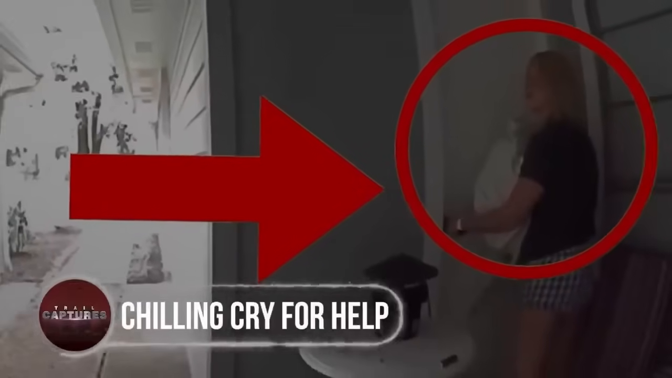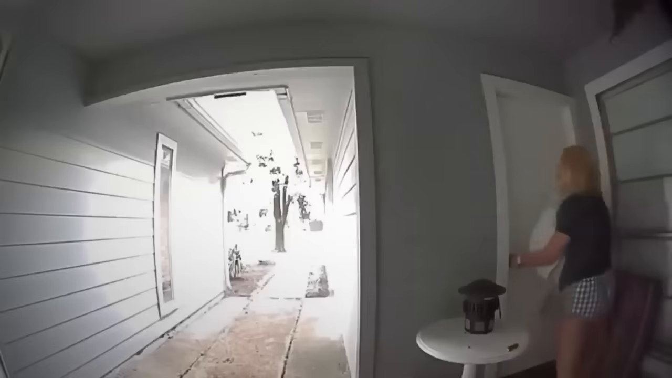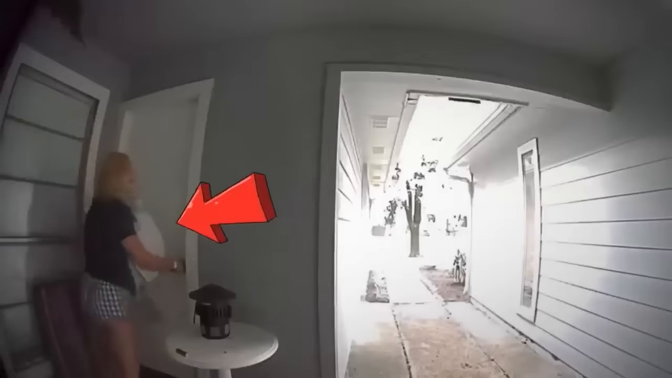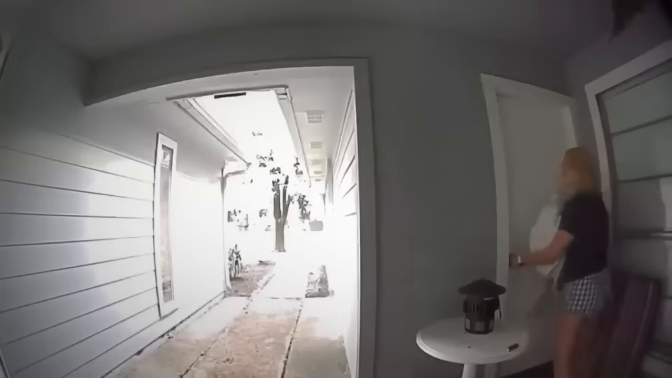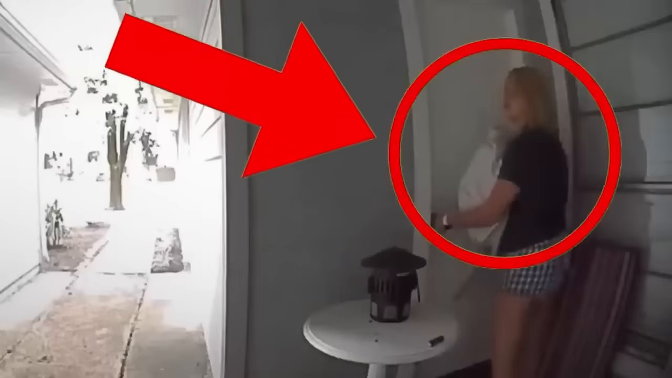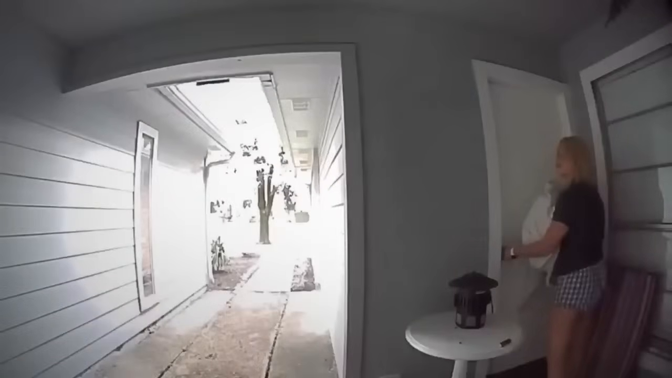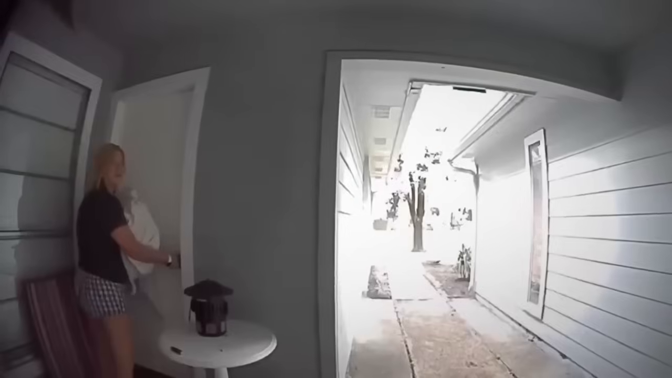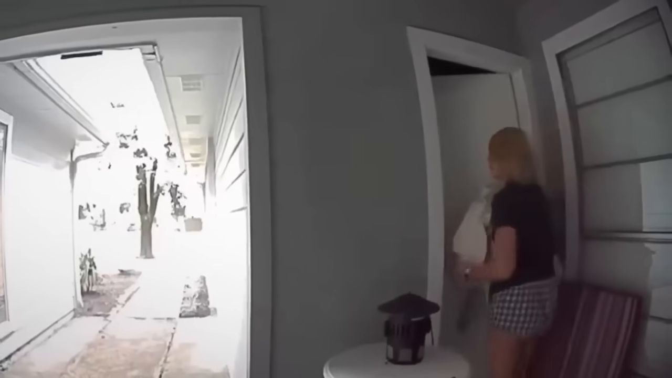Chilling cry for help. In the video, we witness a spine-tingling moment that no one wishes ever to encounter. We see a woman holding a laundry basket outside her house, about to enter a room. As she approaches the door, she freezes upon hearing a strained voice pleading for help, followed by eerie moaning. Perplexed, she looks around but finds nothing unusual and eventually enters the room.